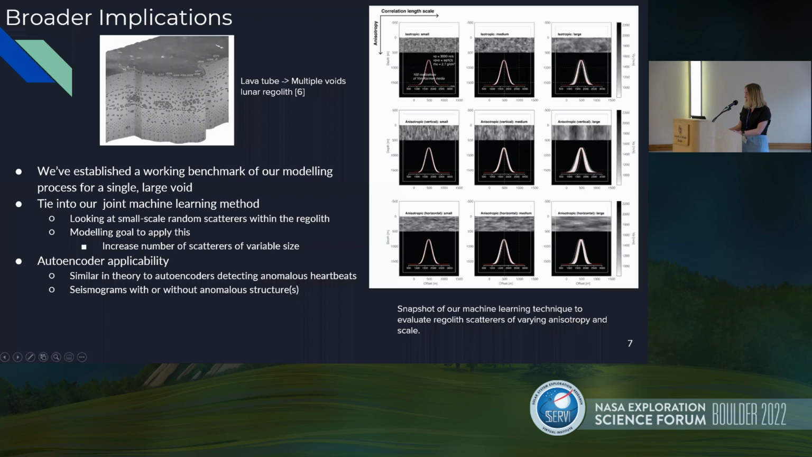There's also something that I've been doing this past semester for classwork, which is autoencoder applicability. This is similar in theory to autoencoders, which have been used to detect anomalous heartbeats in electrocardiograms. And I'm thinking that similarly, seismograms that have lava tubes are anomalous. You can try and use the same concepts to detect those.